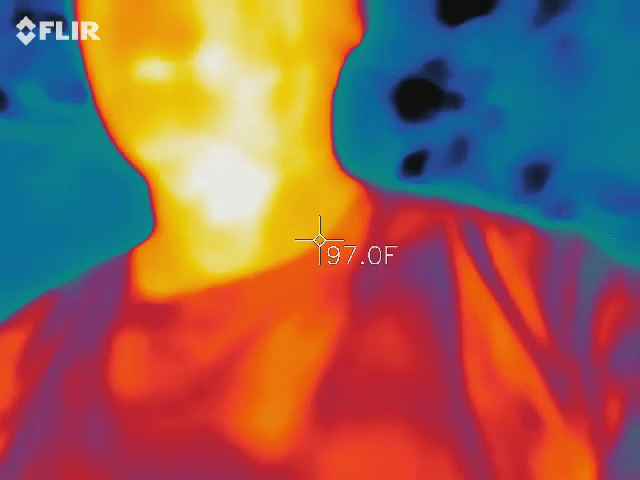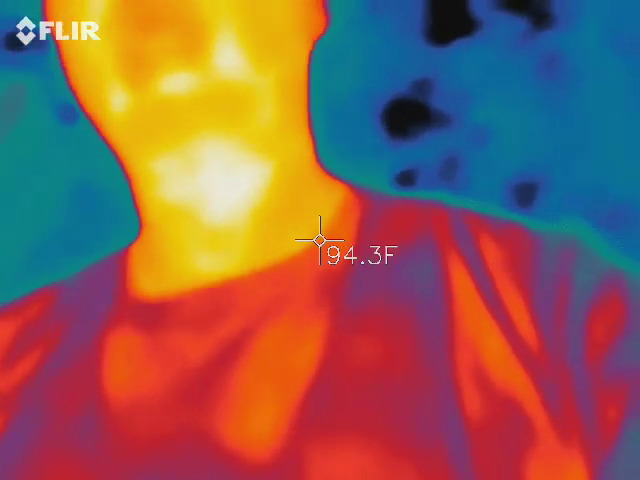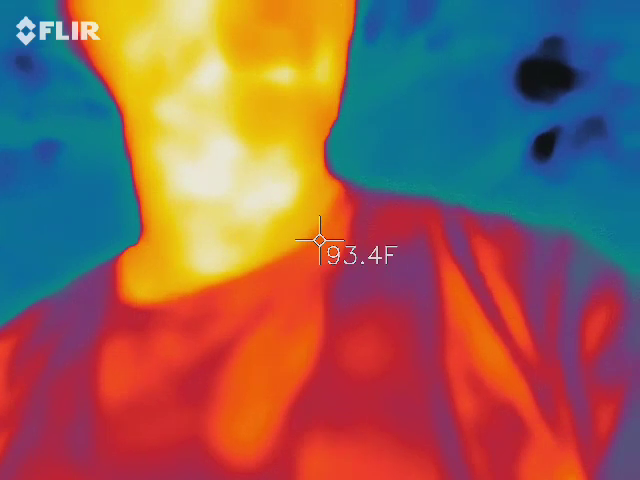So, where was I? Somebody's skin has got to stay in there because obviously we're going to be the warmest thing out here. It's about 74, 75 degrees out here, ambient temperature.